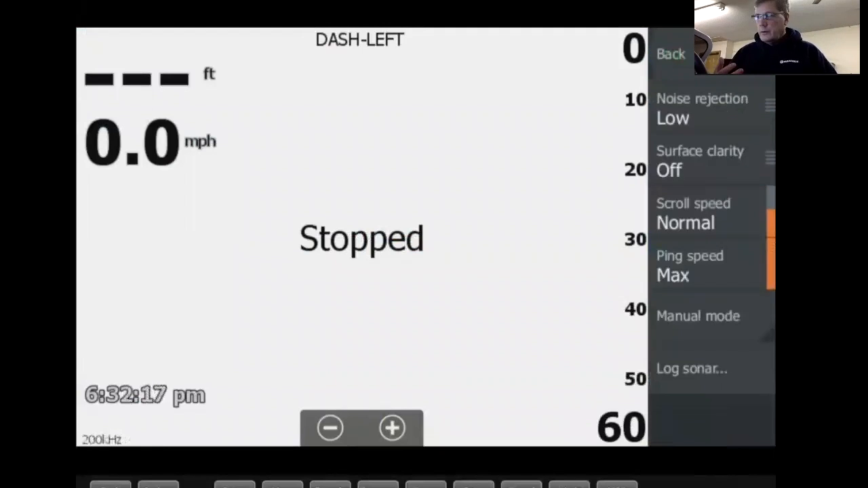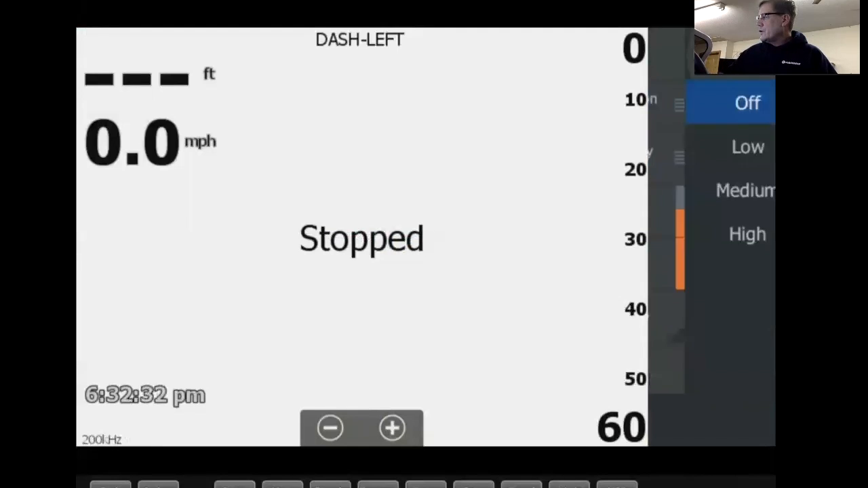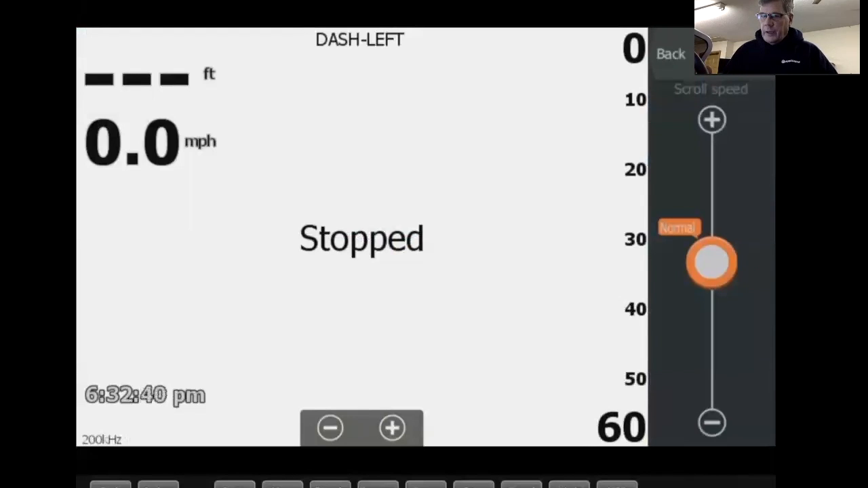Here's where, if you got noise, let's say you got some engine noise or some pumps running, you can change your noise rejection. You turn it off, low. I usually just leave mine on factory default of low. Surface clarity is going to take away that surface clutter up on top. Scroll speed, I typically leave mine just on normal.